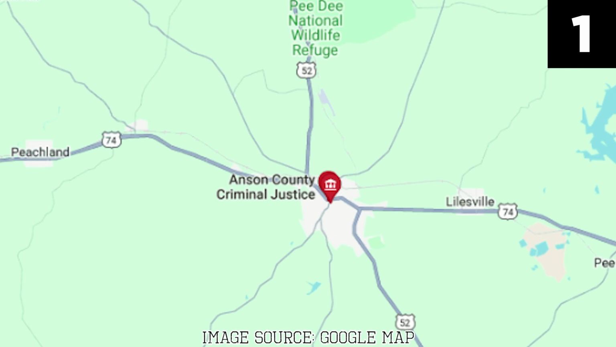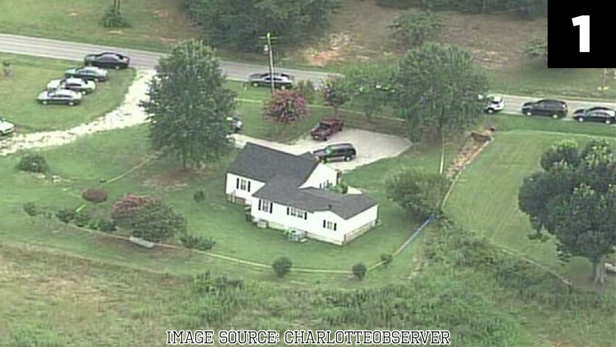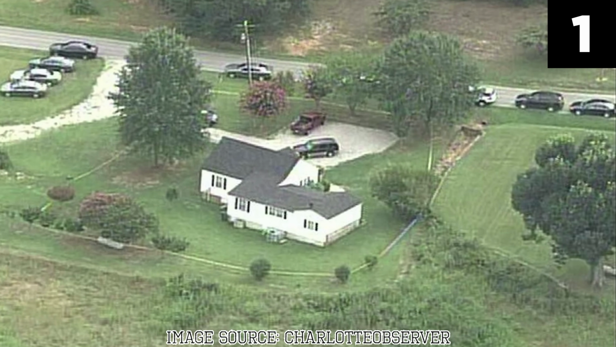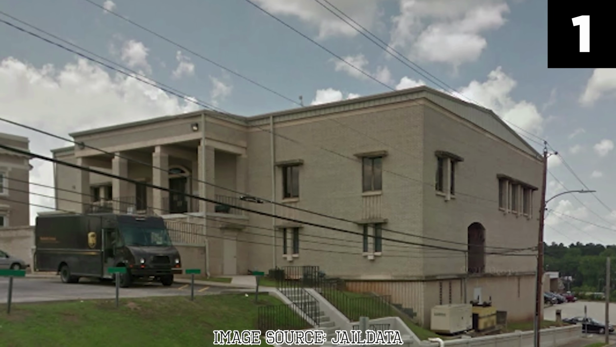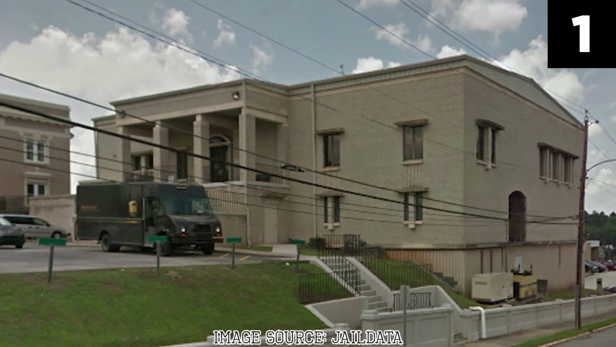Number 1. Anson County Jane Doe. In the quiet expanse of Anson County, North Carolina, a mystery began to unfold in 2021, which has left the community searching for answers. On an otherwise ordinary day in May 2022, the Anson County Sheriff's Office received a call after a land survey led to the discovery of a woman's skeletal remains.